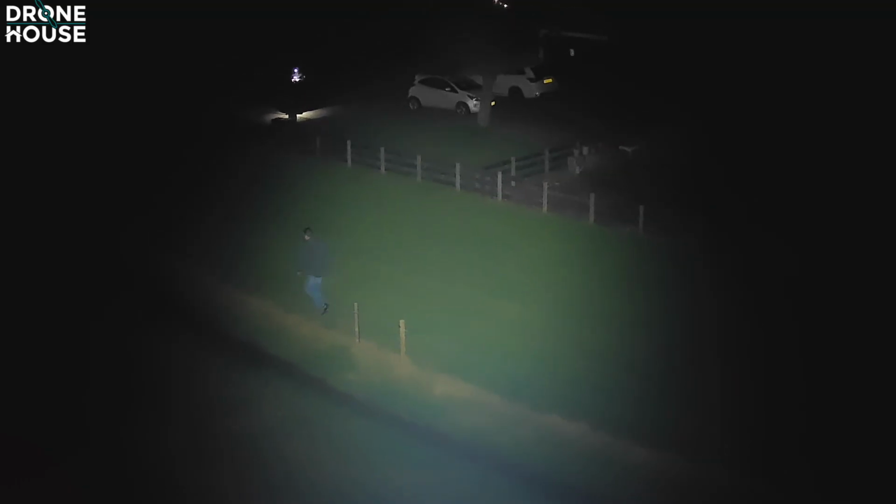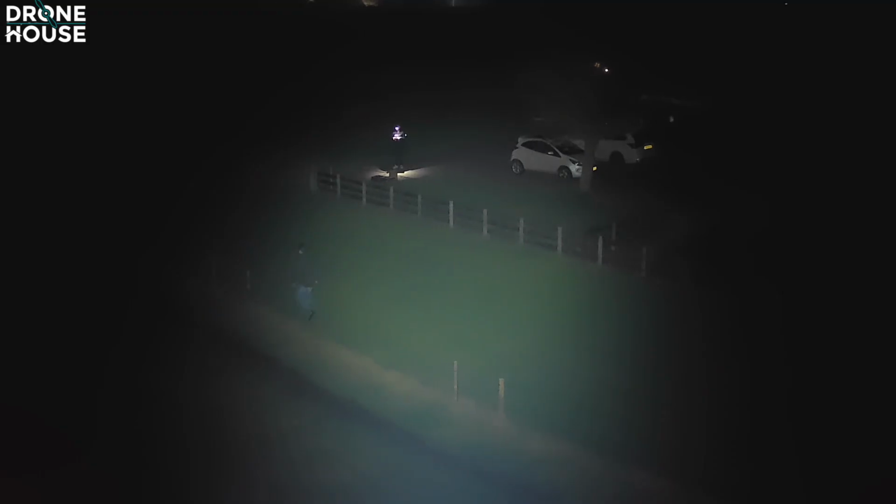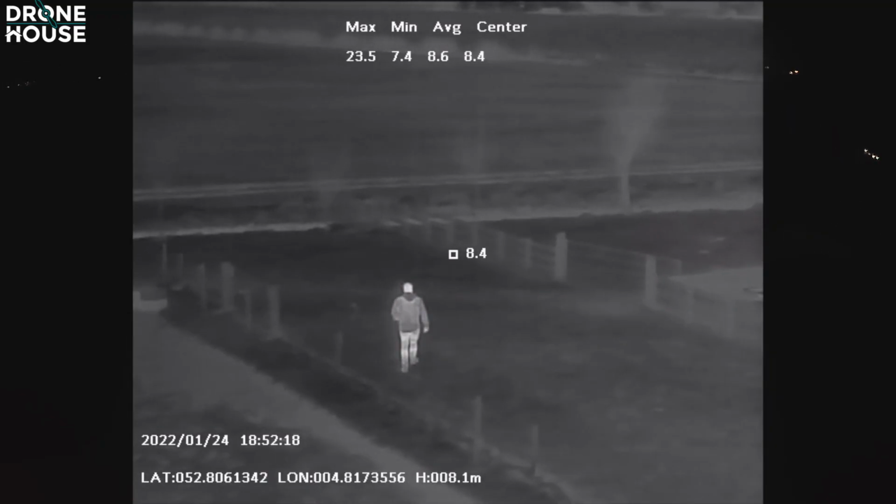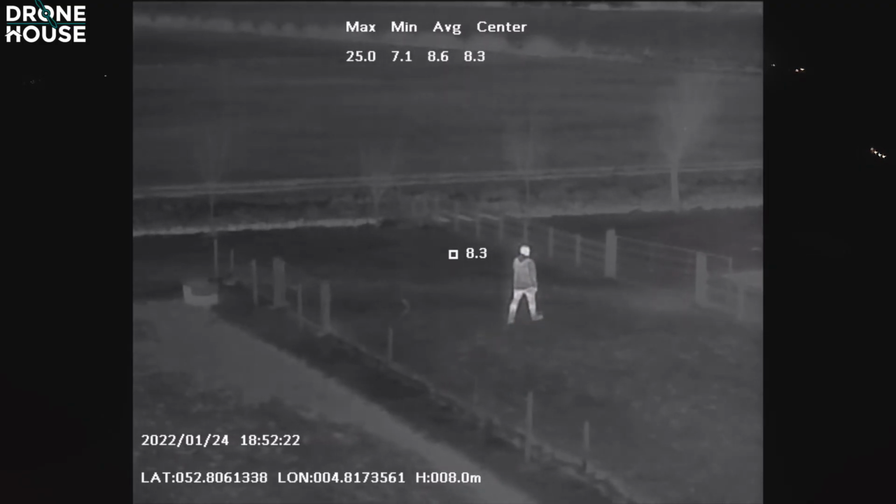Remember guys, this is in total black, dark weather. It's totally dark at the moment. It was very easy to find you.